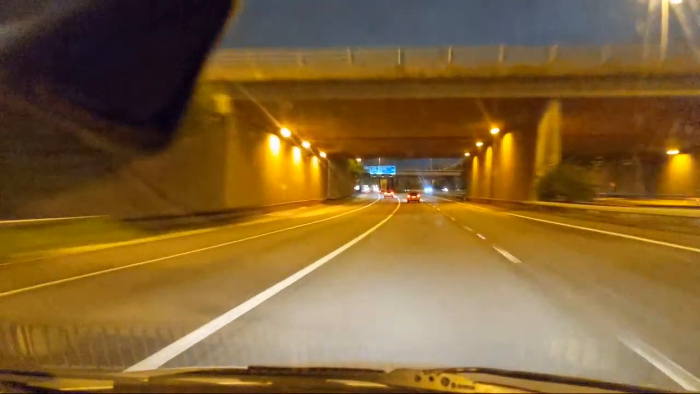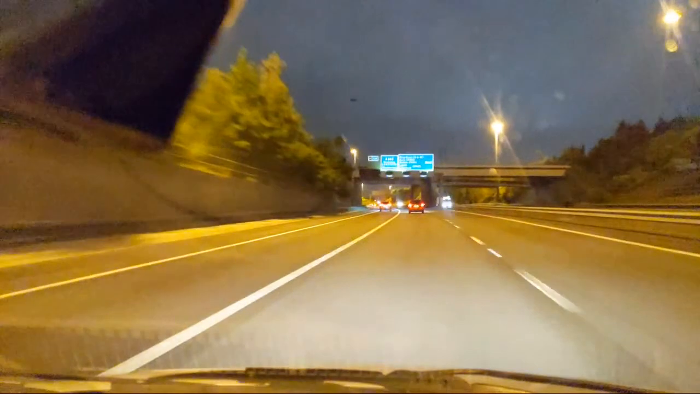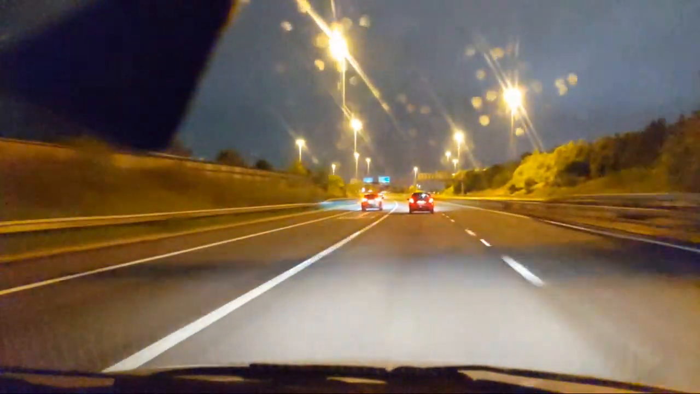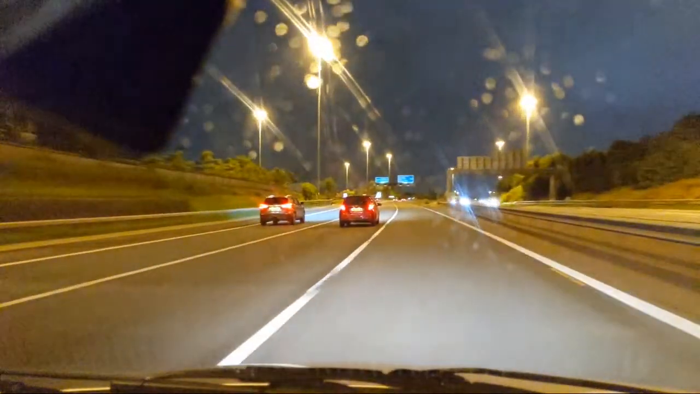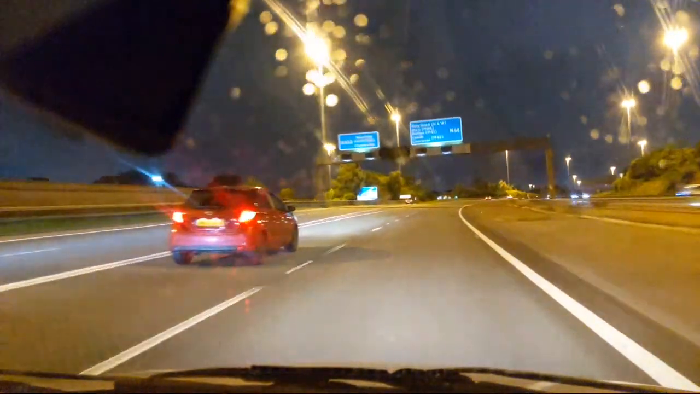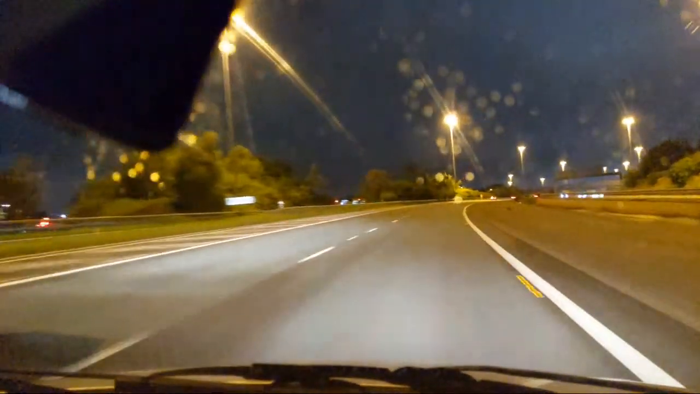So the left lane is now a slip road, so we're now going down to 2 lanes. There's nothing behind me, which kind of scares me a little bit, but there's no matrices or anything. This car's not doing much less than 70.